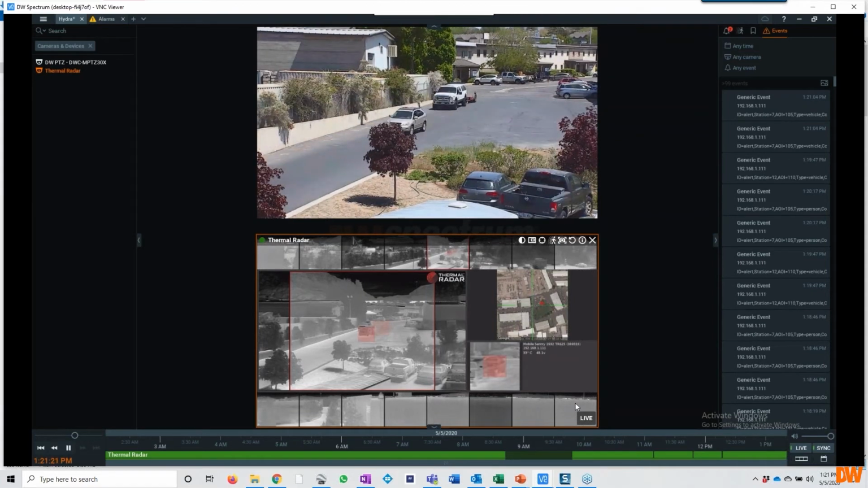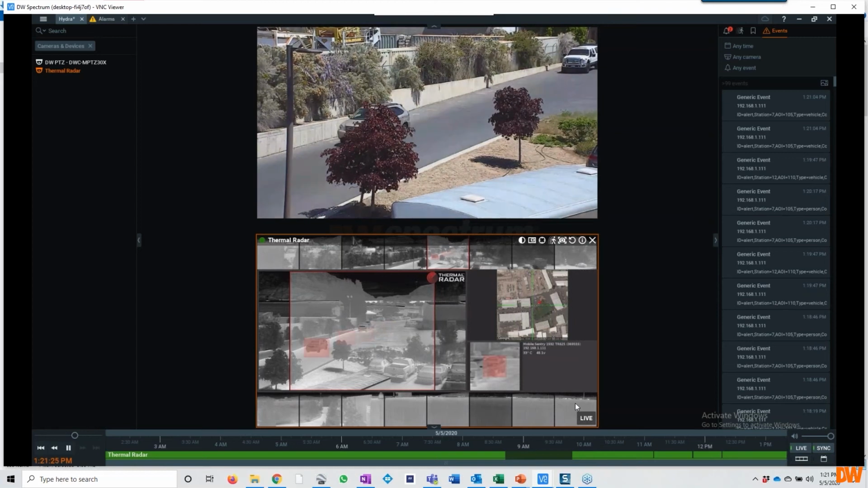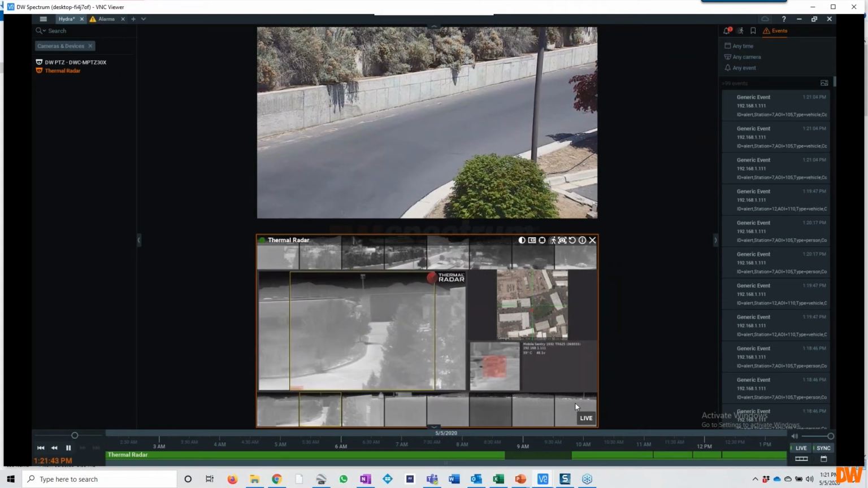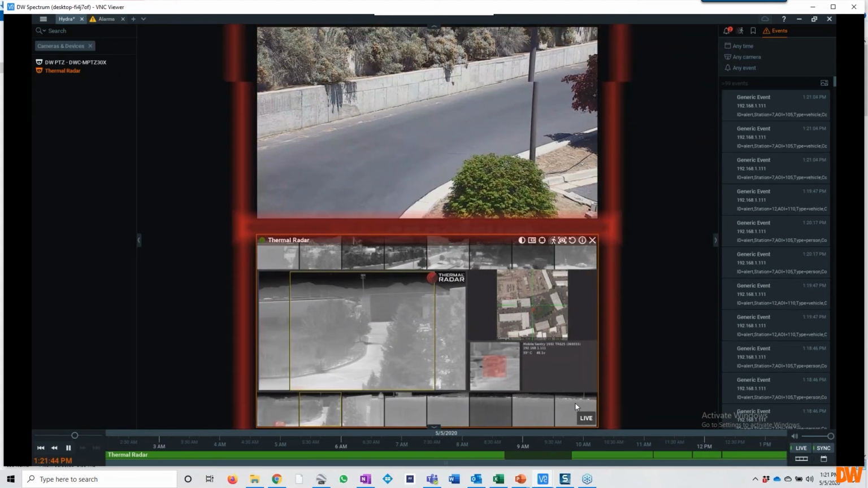If you've got a lot of movement from the pole, then you're going to have some issues with the analytics working properly. So it's all about keeping that pole as steady as possible so the analytics can do their thing. But as a typical installation for most of our mining operations, oil and gas, and crude oil transfer stations, we typically are under 40 feet high.